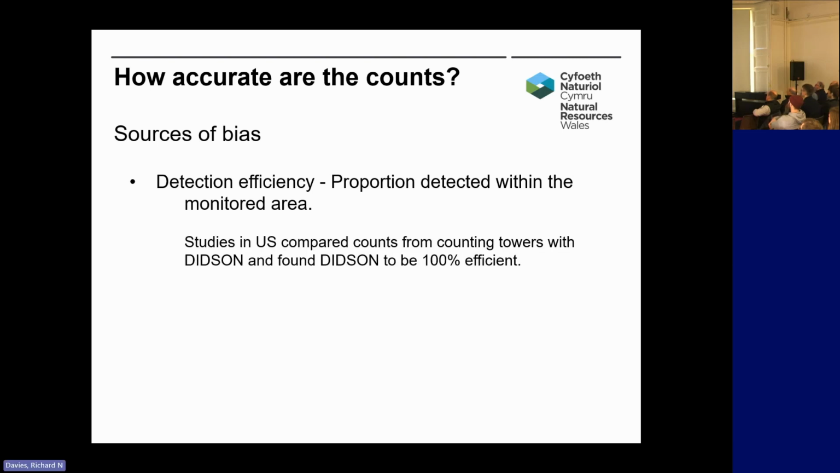The good news is that studies in the US have compared the counts from counting towers, which are considered the most accurate counters they have. These are people stood on top of towers, watching salmon in clear water rivers swim through gaps in fences.